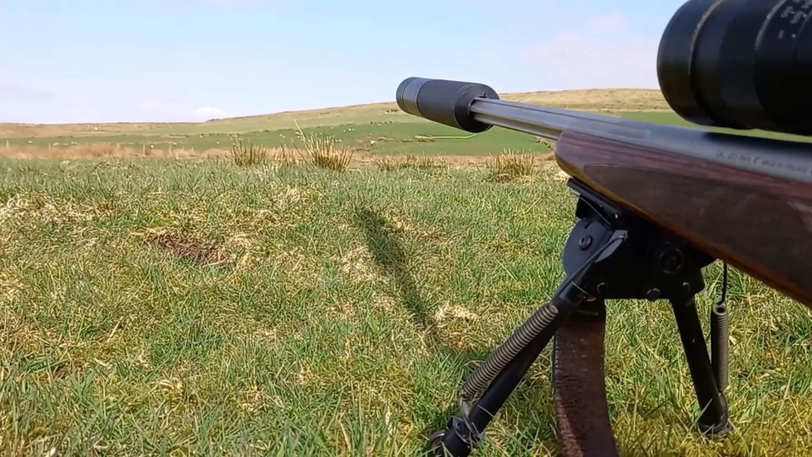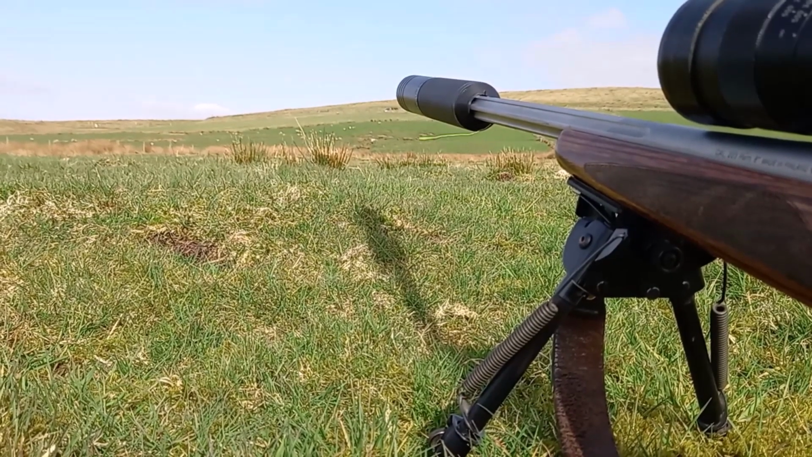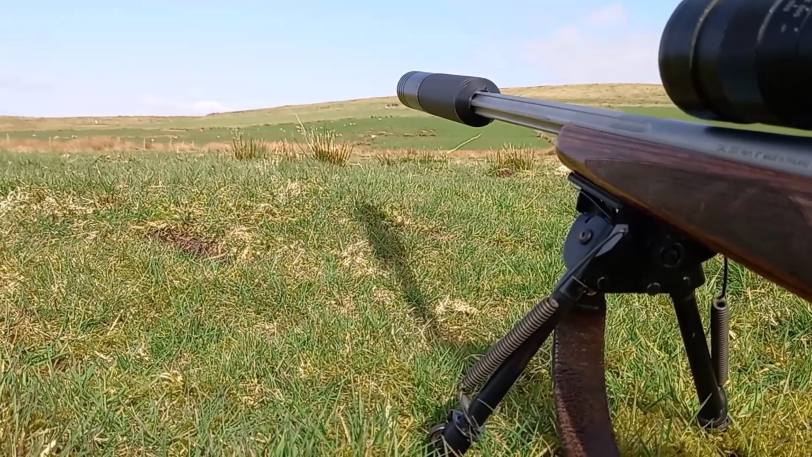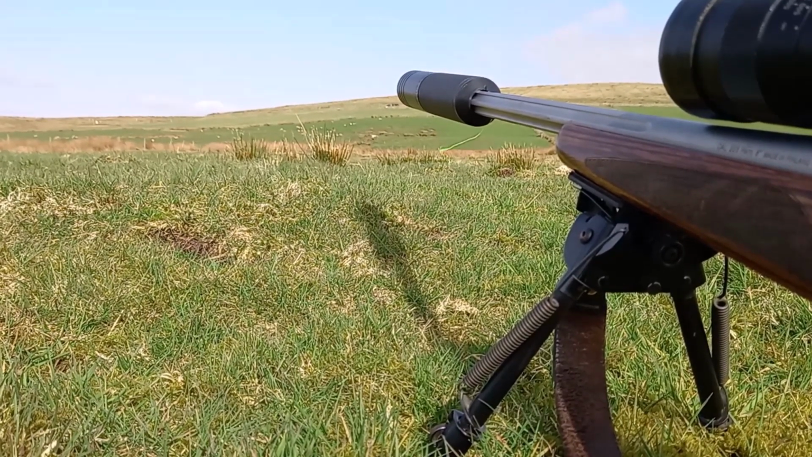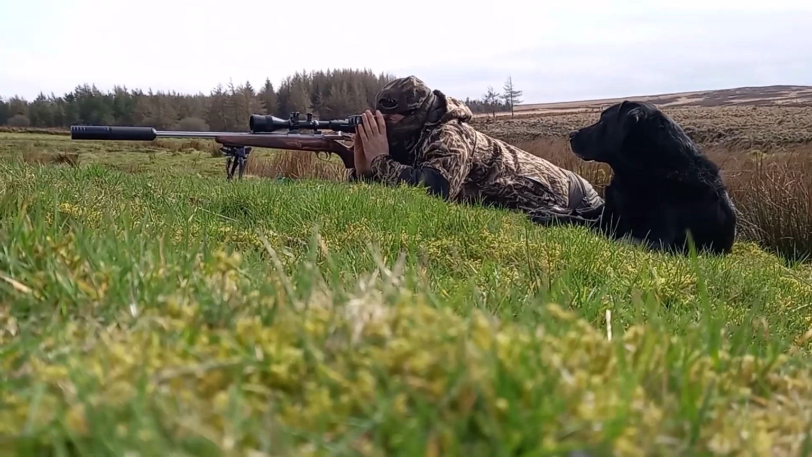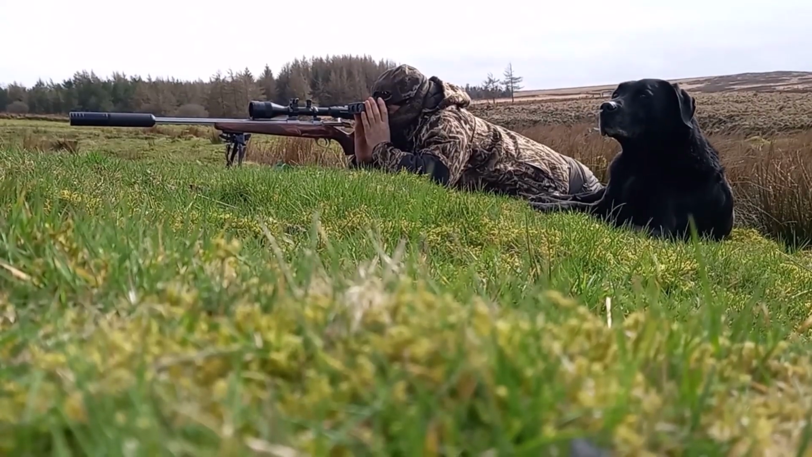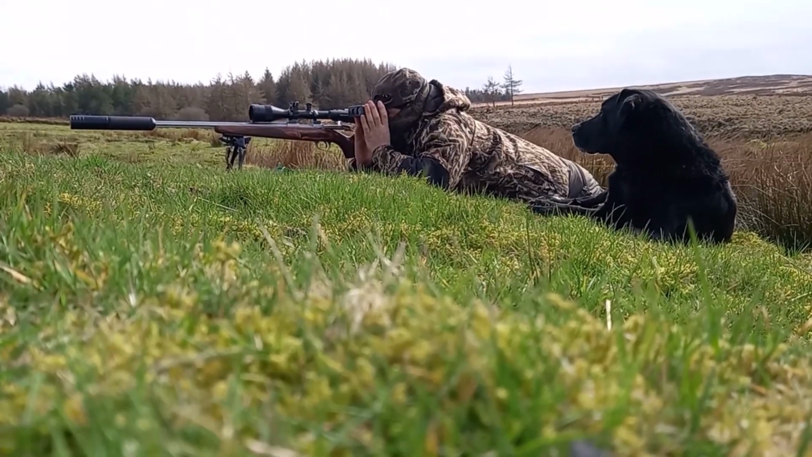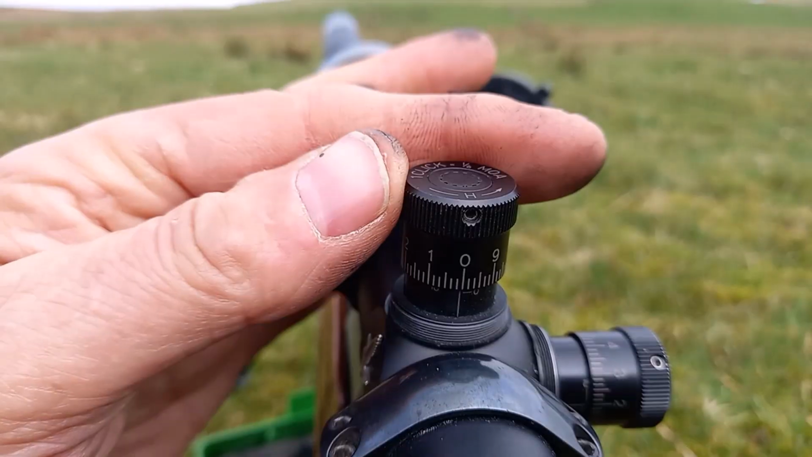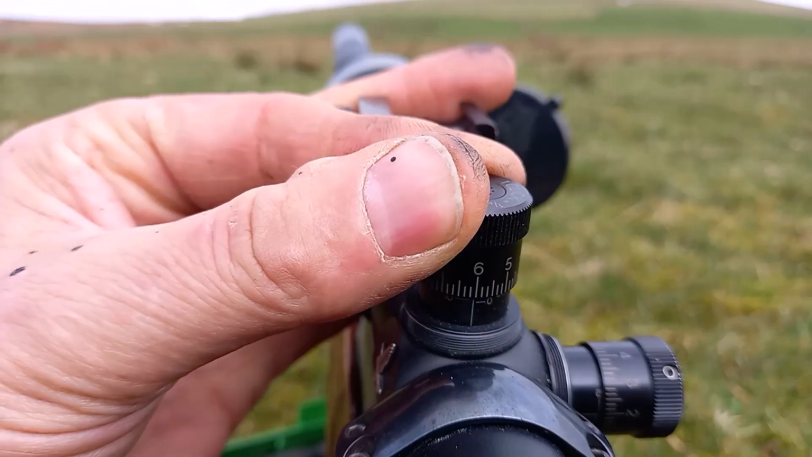The second crow took off and flew round for a bit, but he landed further back on the hill, as you can see there in the lighter grass. I ranged this at 390 yards, so I knew now if I was quick I could dial this shot in and take the pair out. So I have to shake myself here. I have to dial the bullet drop quick. The bullet actually drops 23 inch at 390 yards, so I dial this in, and also I have 9 inch wind drift from the right, so I dial that in too.